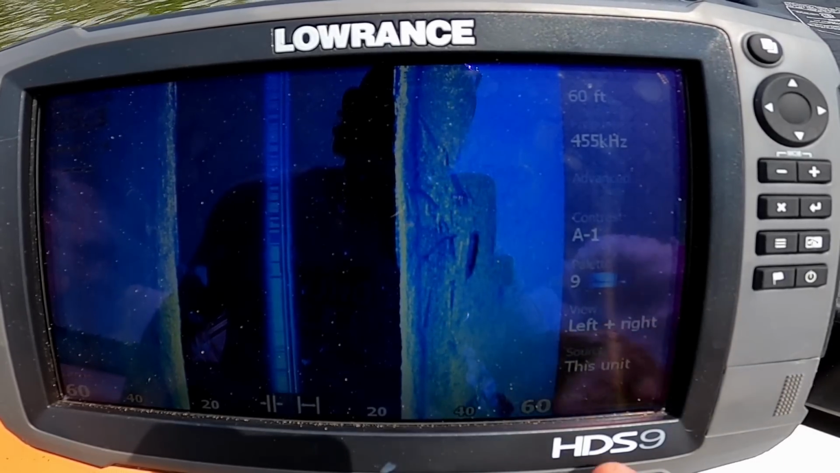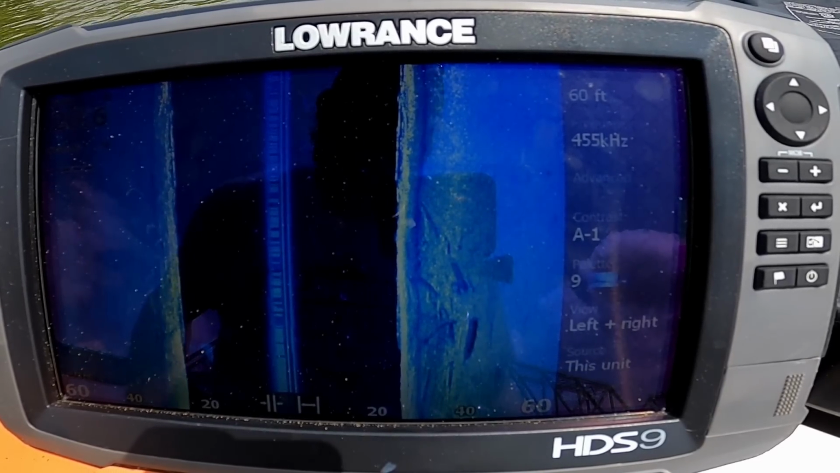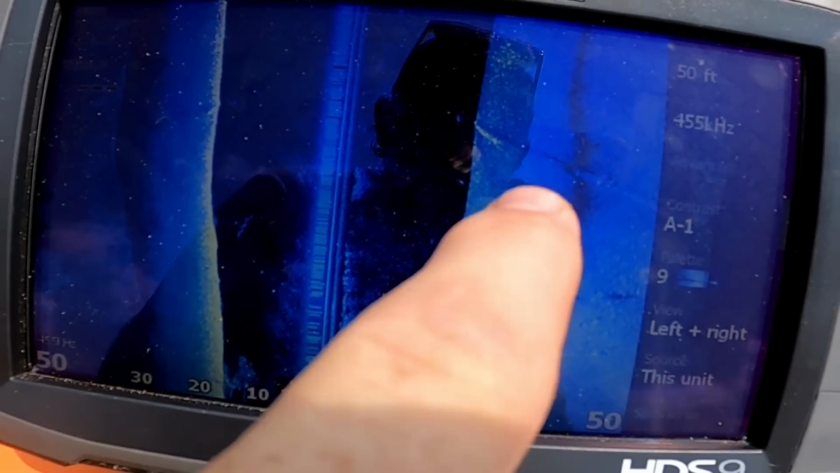I got me a Lowrance HDS9. It's a few years old. It's not the best, it's not the worst. It's what I'm working with today. It's doing the job. Hopefully we'll spot something that we can identify. I guess it does work pretty good.